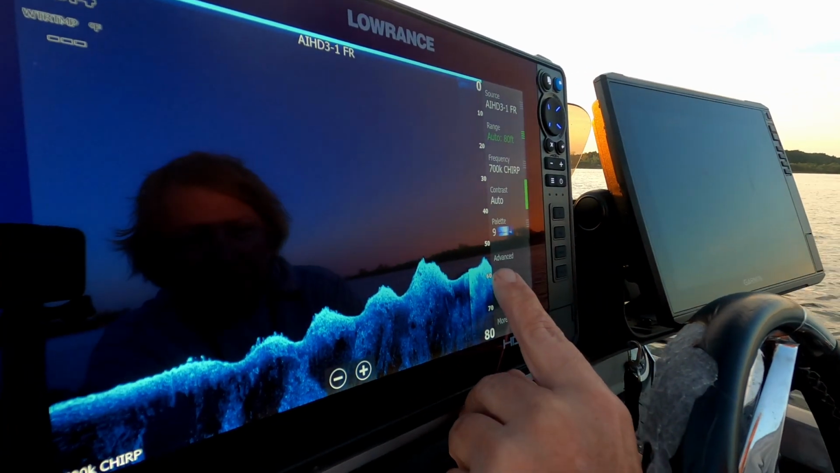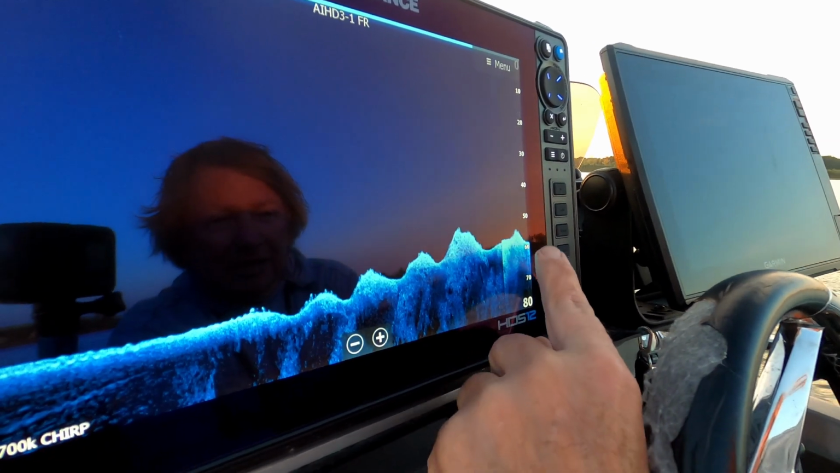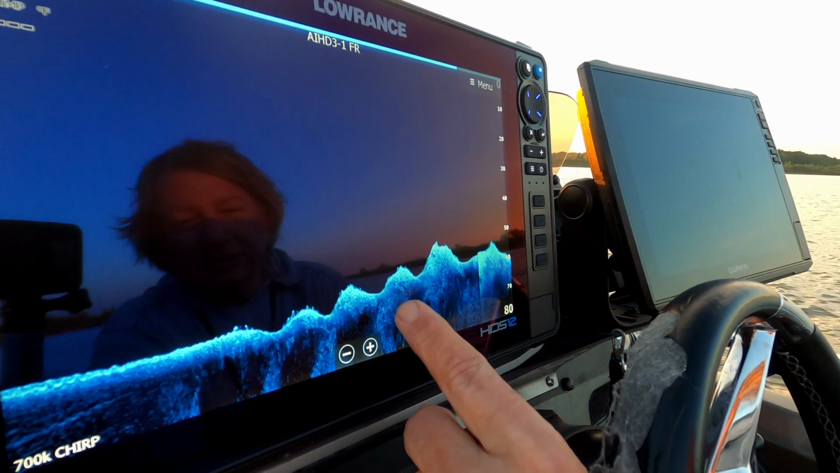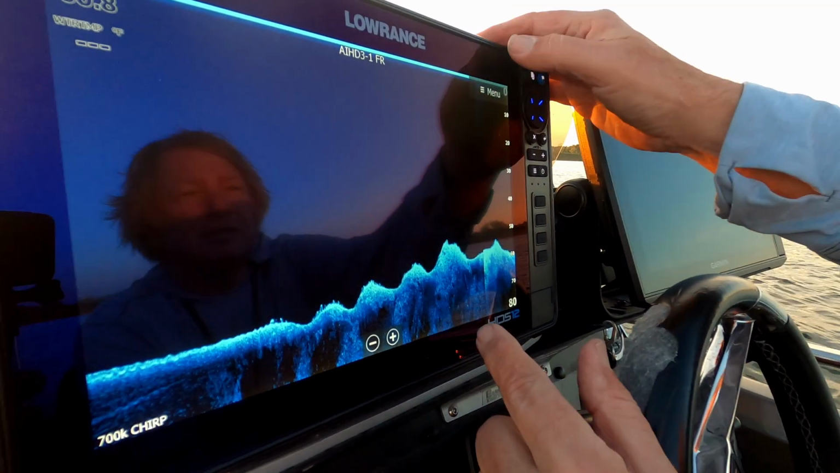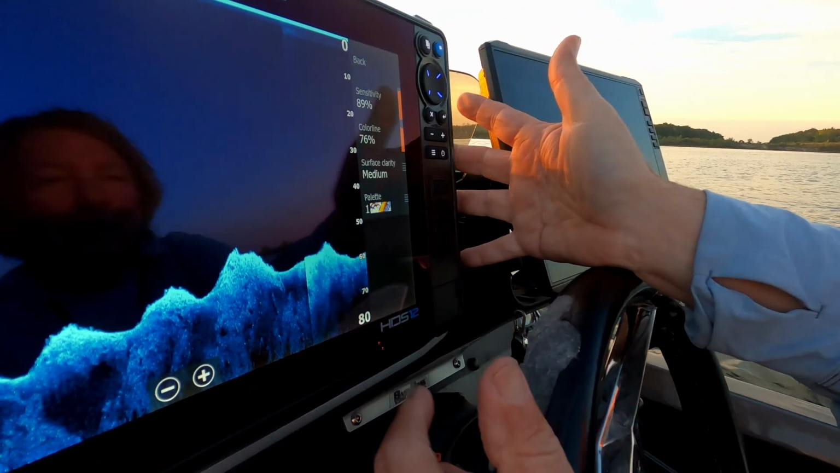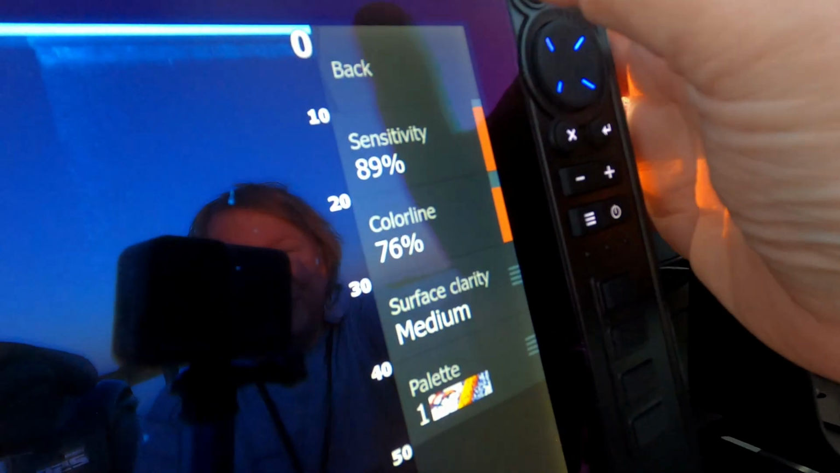The quality got a little bit crisper in some details, but I actually prefer the higher frequency.